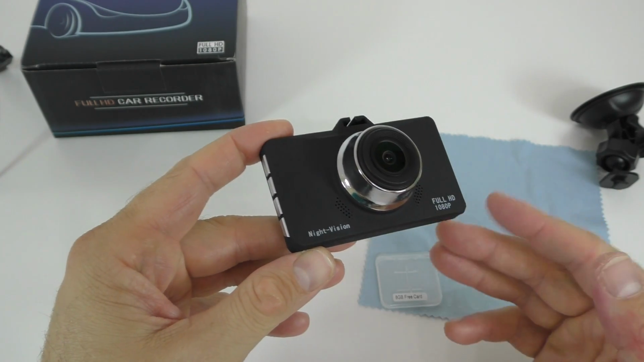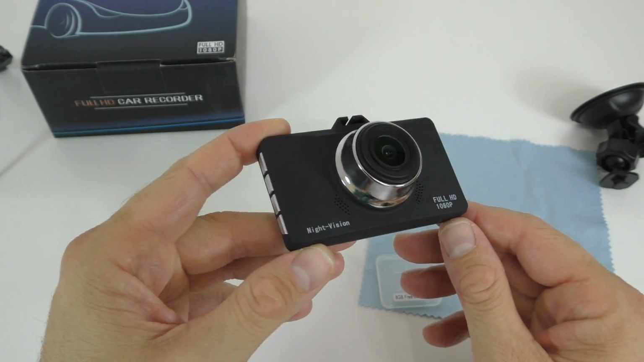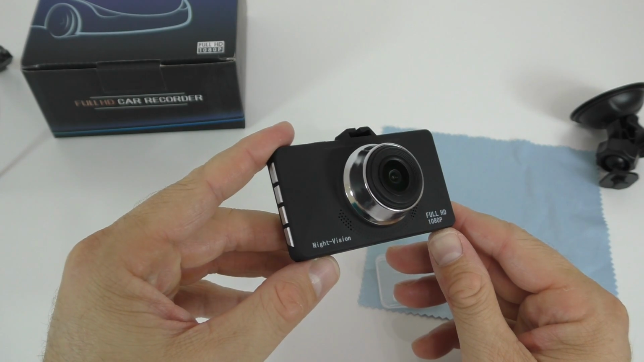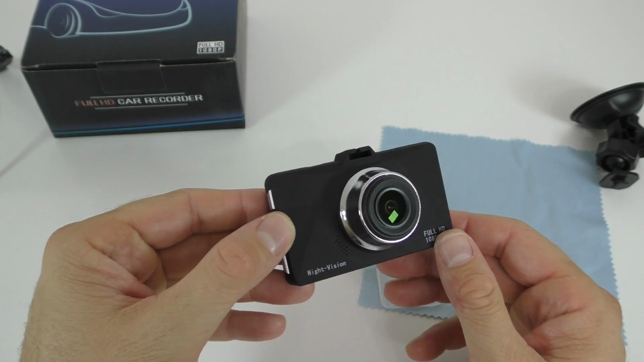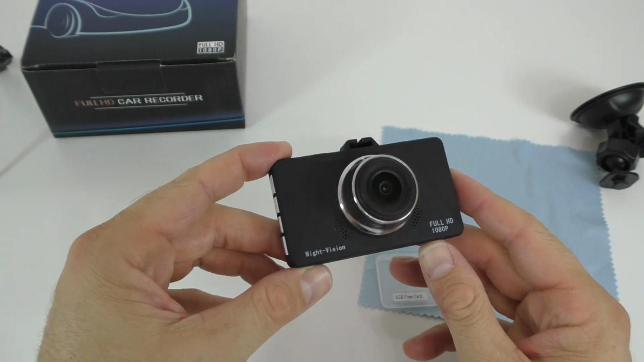So yeah, the night vision mode does look different. It's basically black and white, and you can see a lot better than with most of these dash cams, because most of them don't really do well at all at nighttime driving. For daytime driving, the footage is okay. It could be better, but yeah, for the price I think it's rather good.